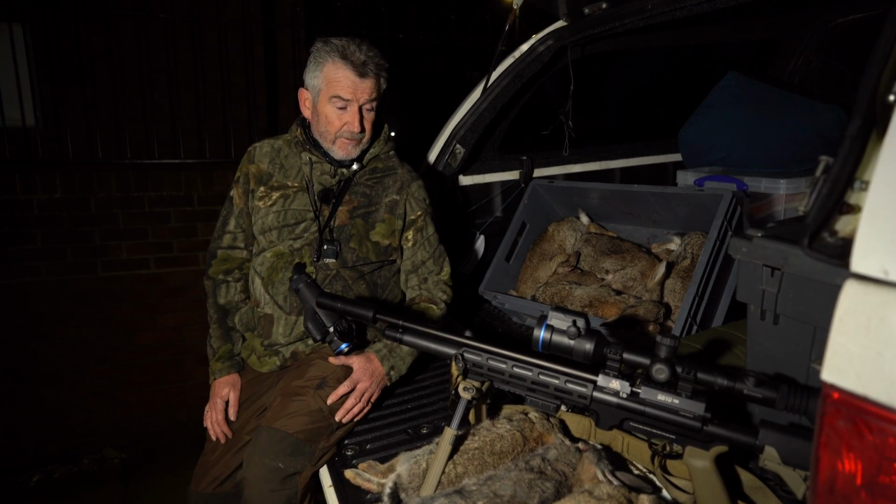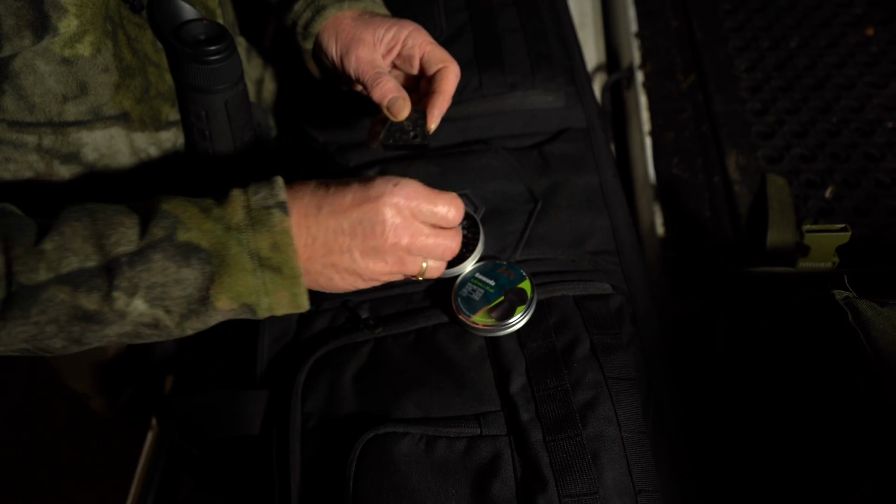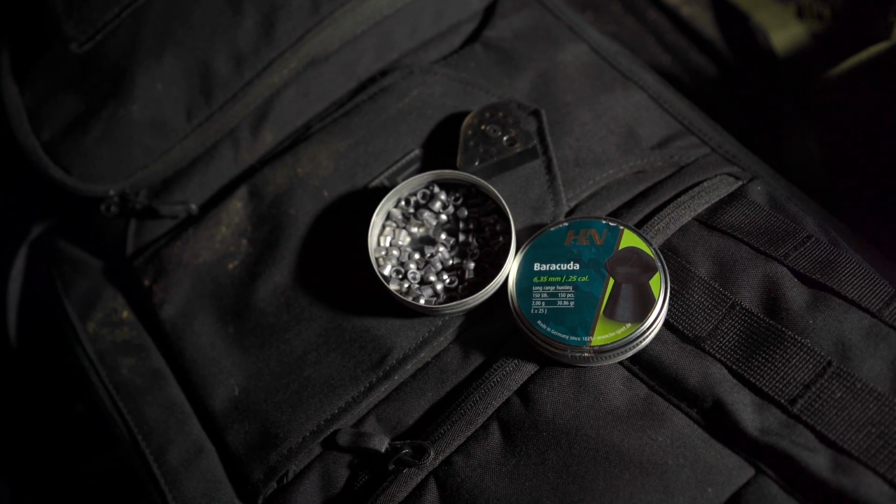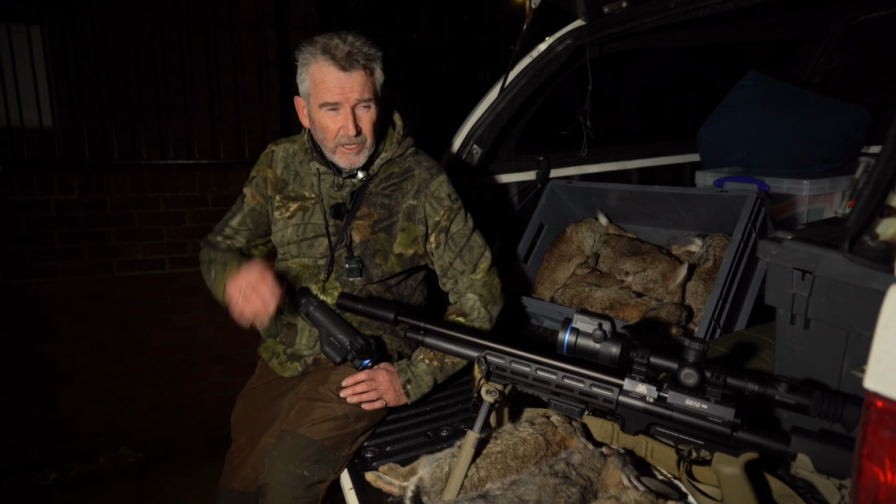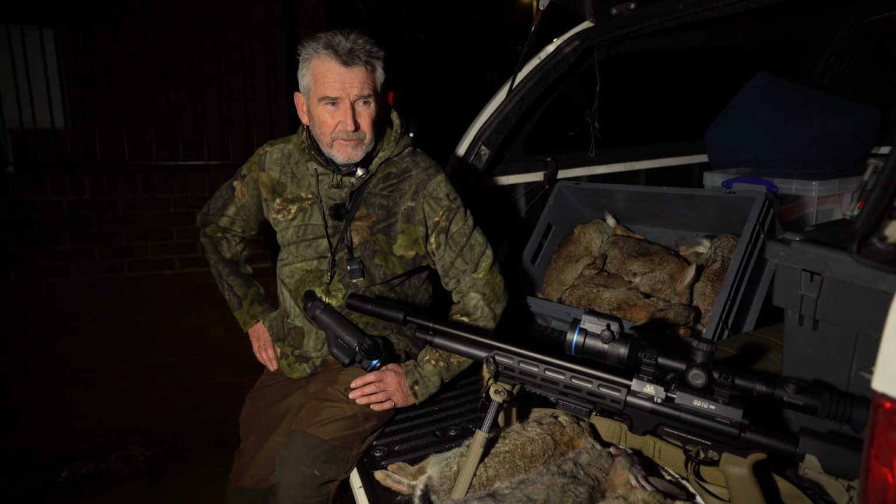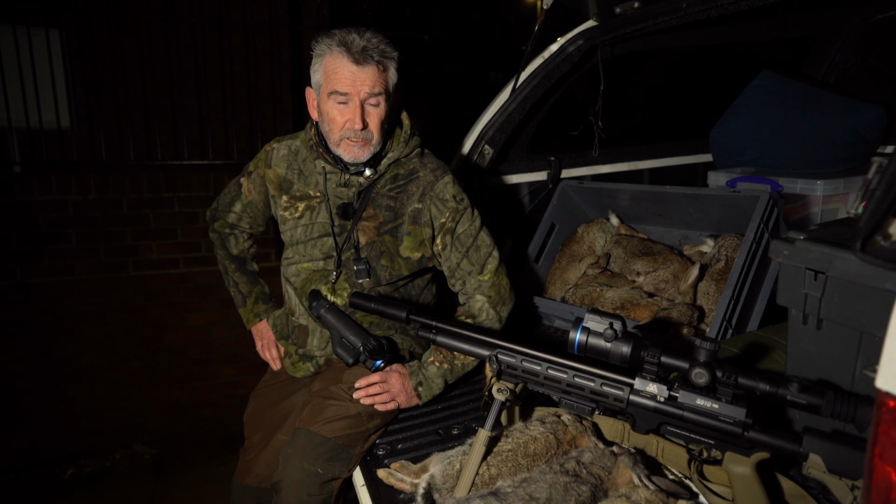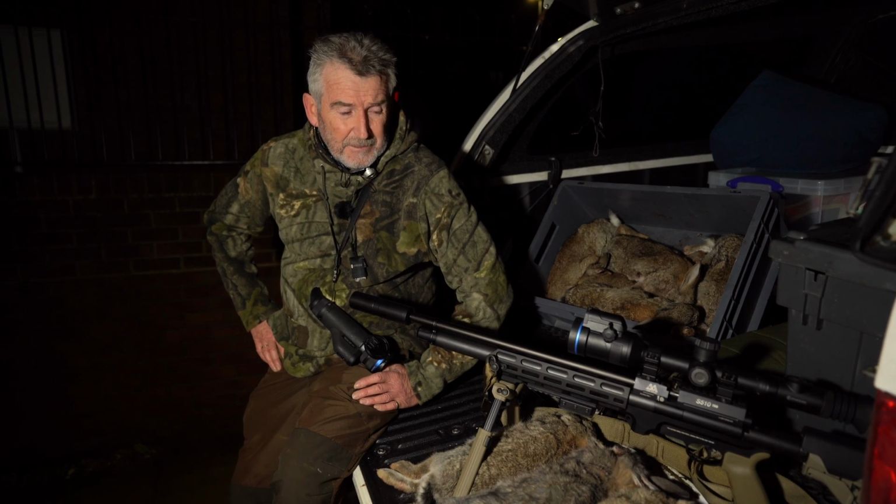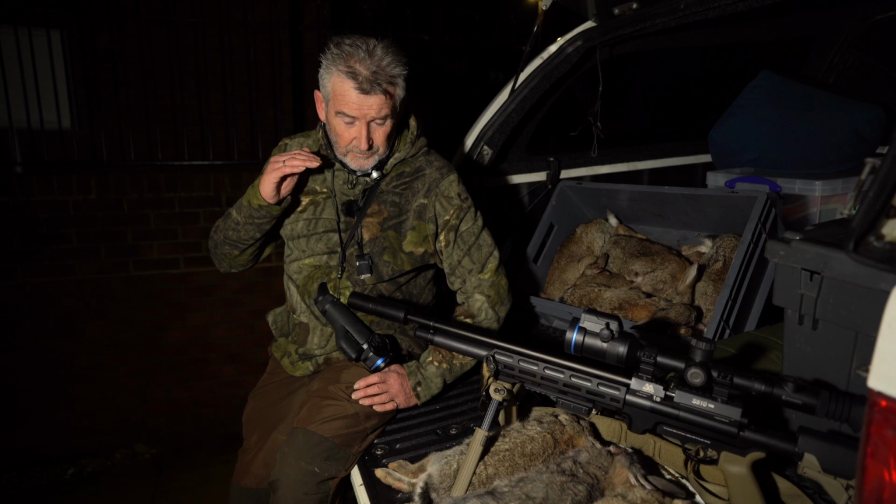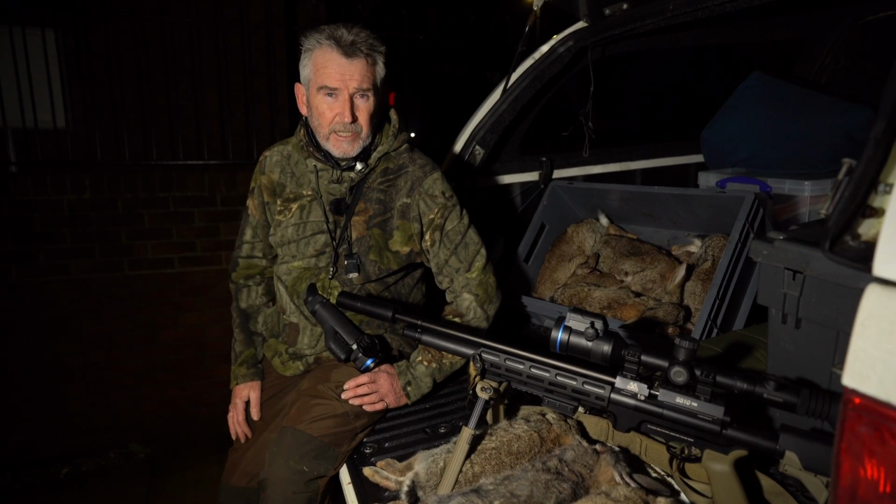Fourth bit of the kit is the H&N pellets. We've got the 6.35 Barracudas. They've worked superbly. They're 30.36 grains I think, and they've got unbelievable stopping power. They were bowling these rabbits over at 50-60 yards no problem, and I'm damn sure if something turned up even further away it'd still knock it over. And obviously at close range even more so. You'll see a couple on the videos where they've just completely wiped it out.